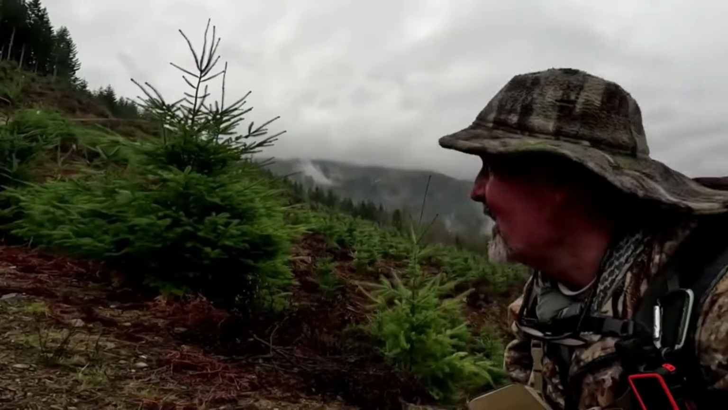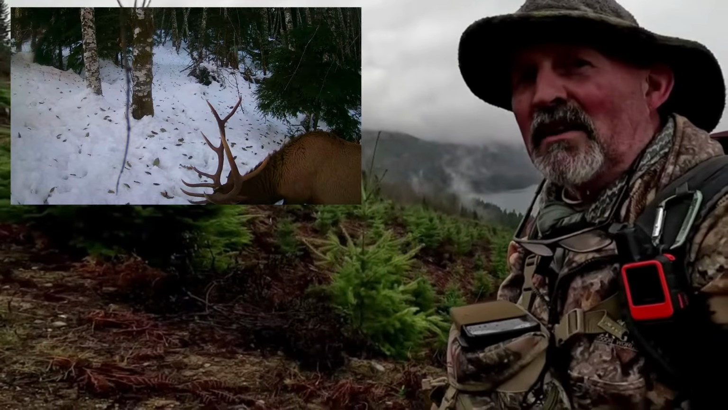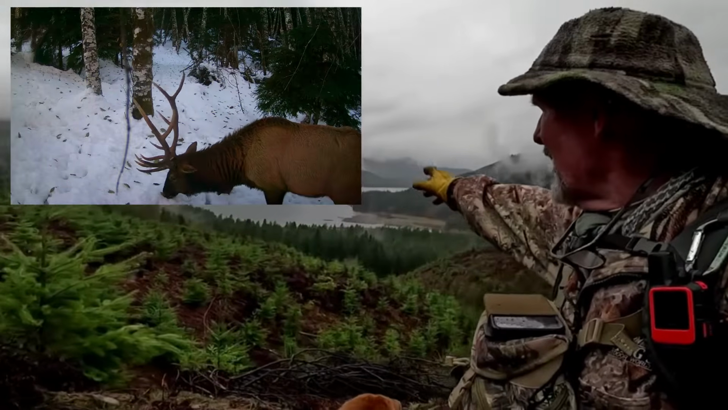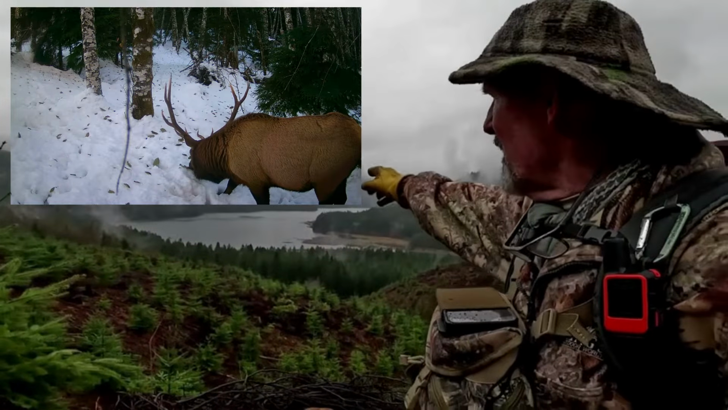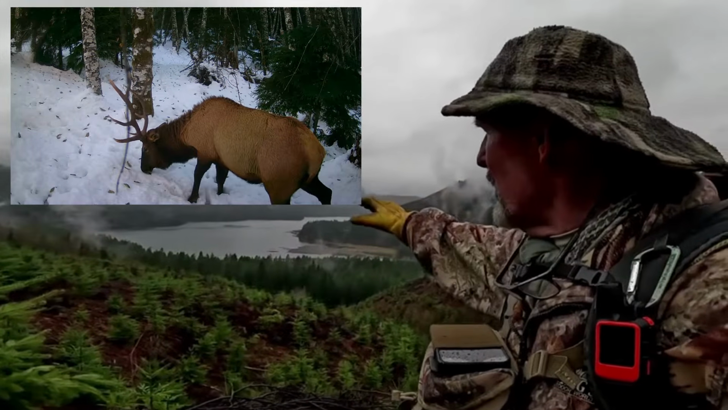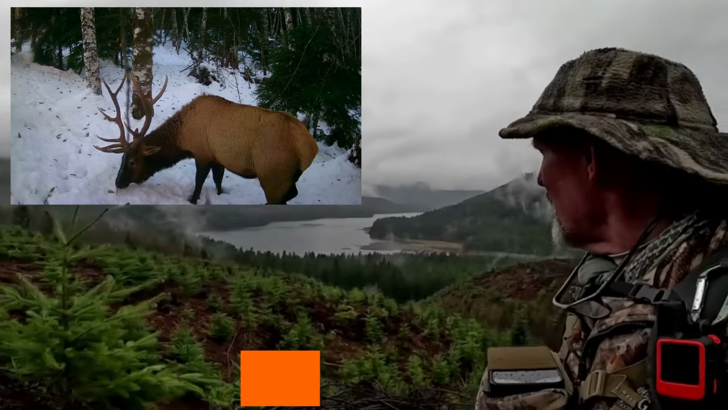So the fog is starting to lift, and we're up high enough to where we're looking out over Swift Reservoir. And this area, with the exception of just a little trickle that was going through there, there wasn't any water in it. The lake was really low, probably at least a half mile out there, doing repairs on the dam and stuff like that.